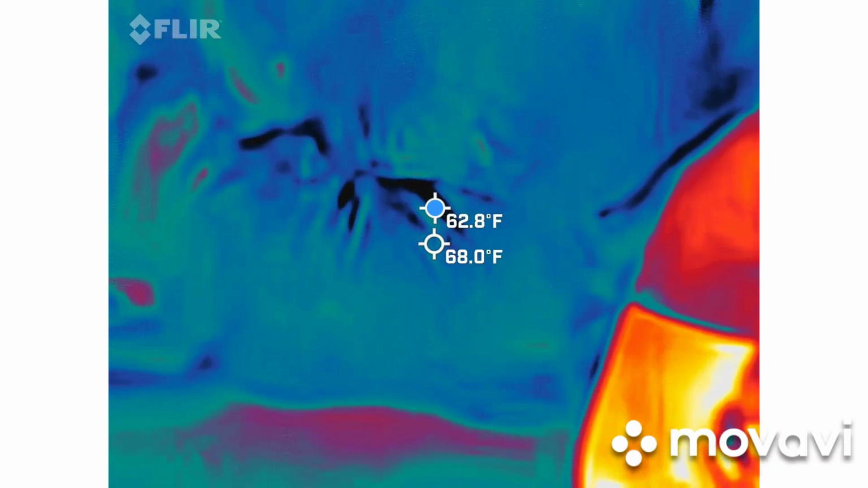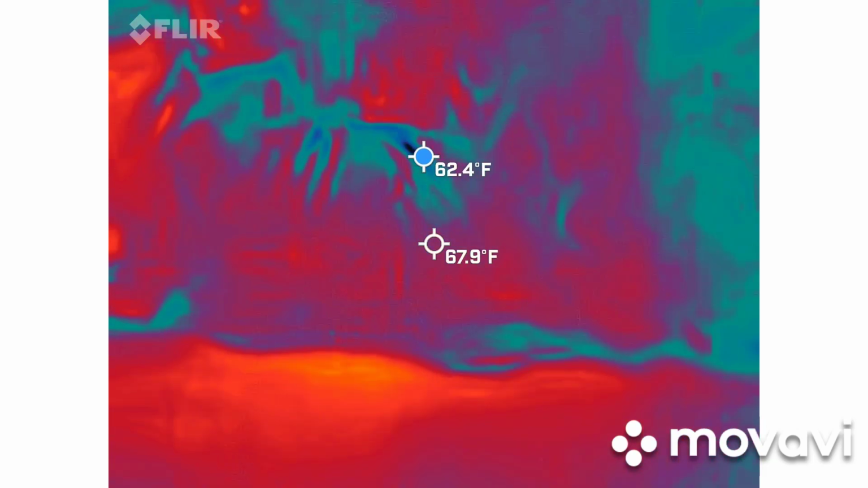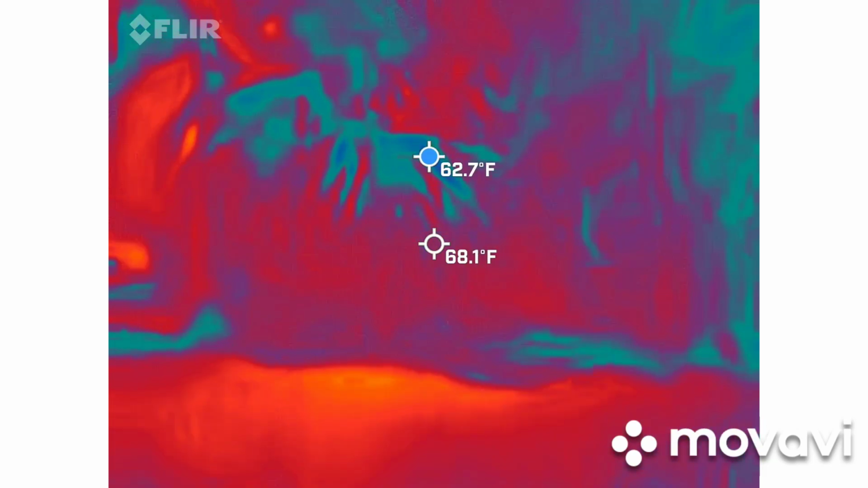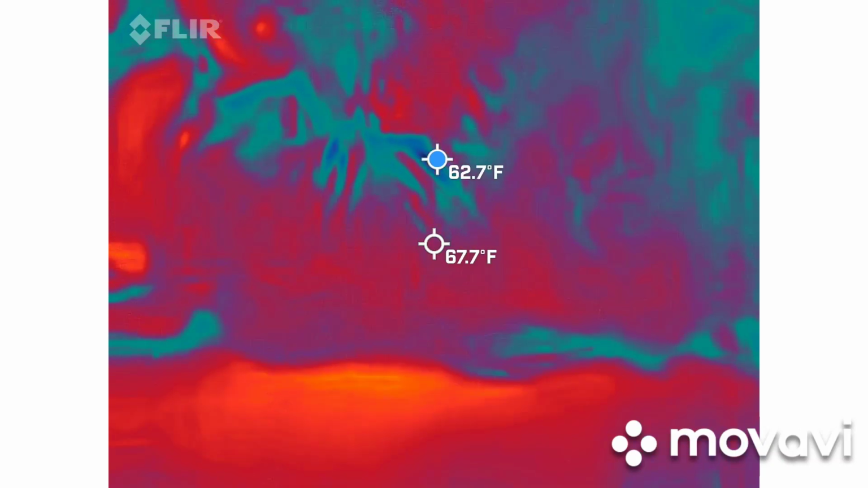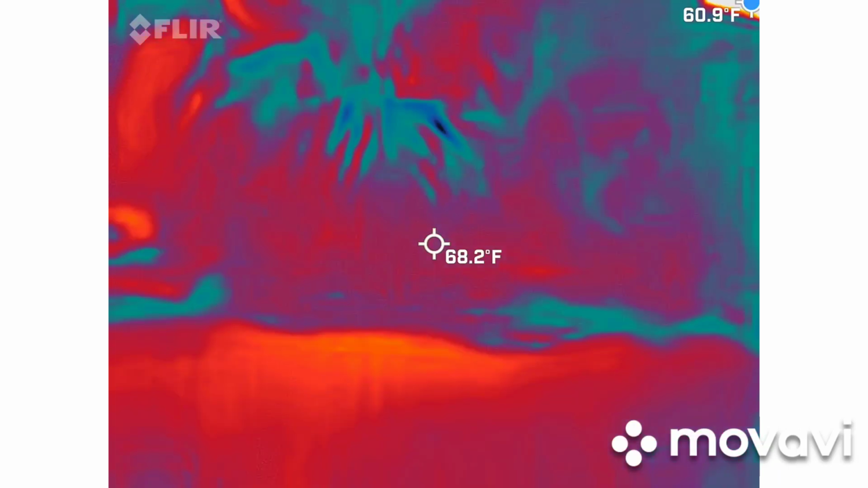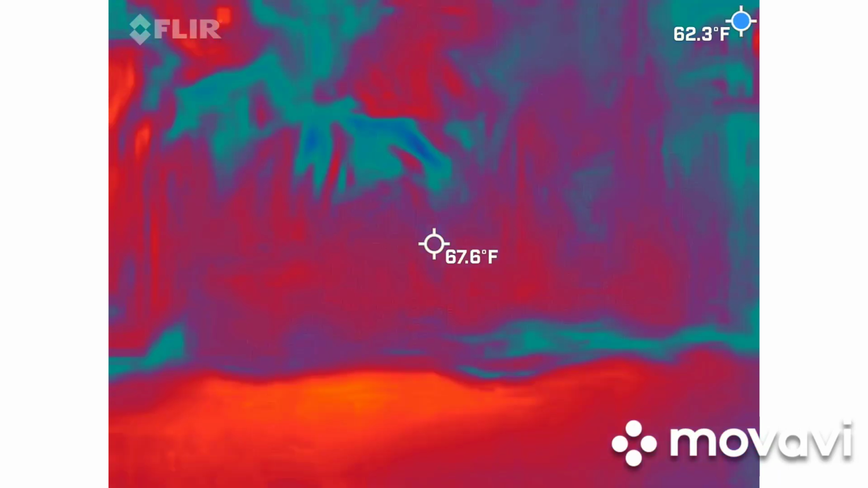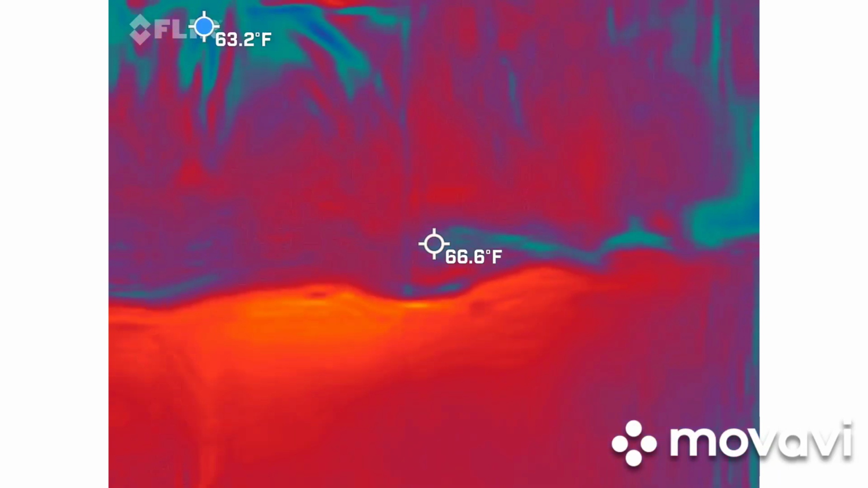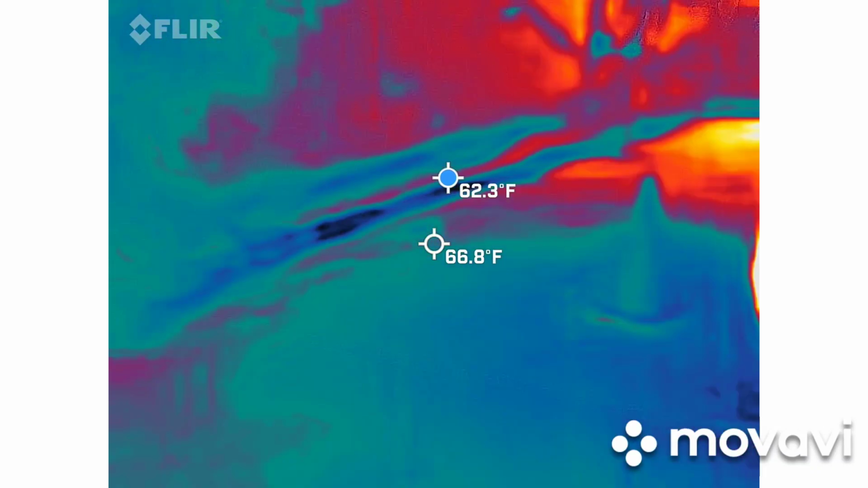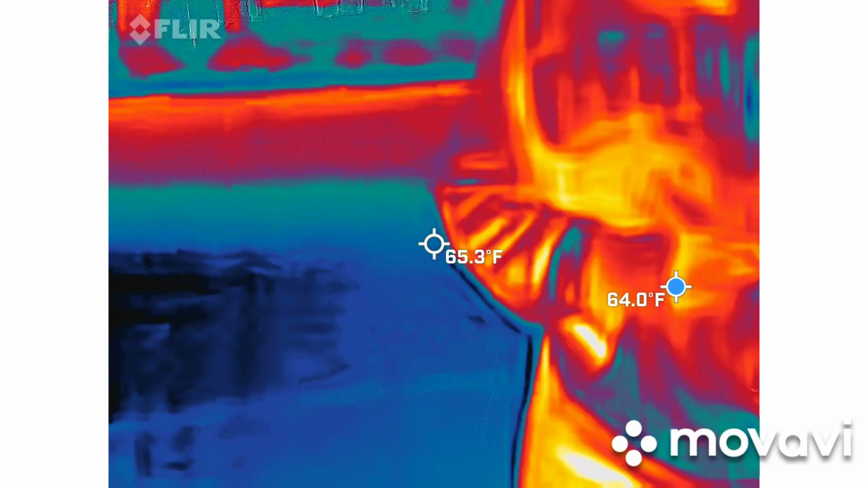Something's going on. There are really dark blue spots in the bushes. Oh, that's because there's going to be variation of air in between. So again, it doesn't see the layers. It only sees temperature. So it's literally looking at the air and shadow. So your shadows are always going to be colder. Again, not trying to make this not exciting for you. That's okay. I'm hoping I find something.